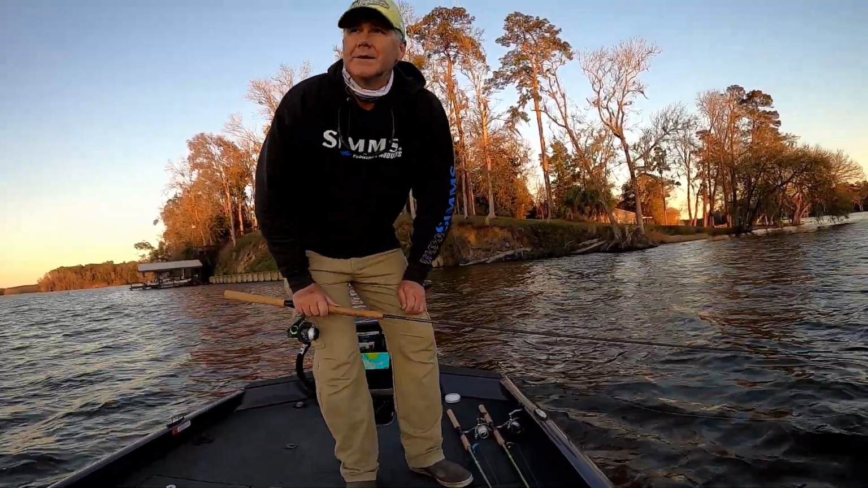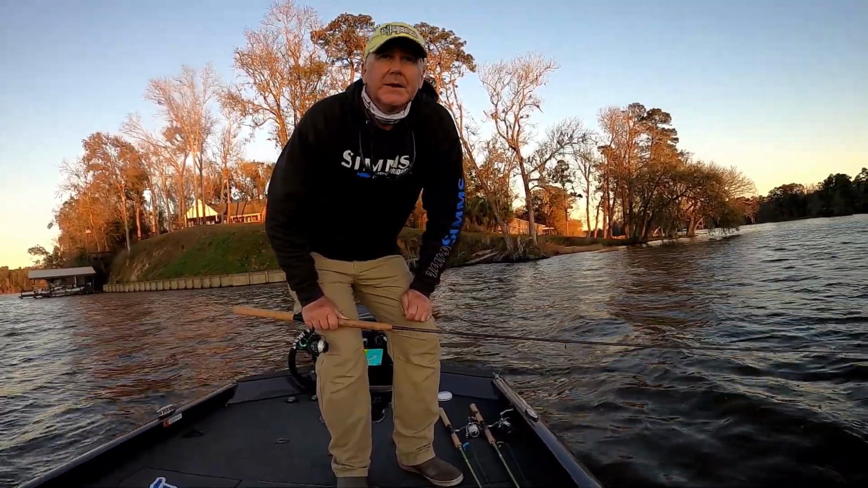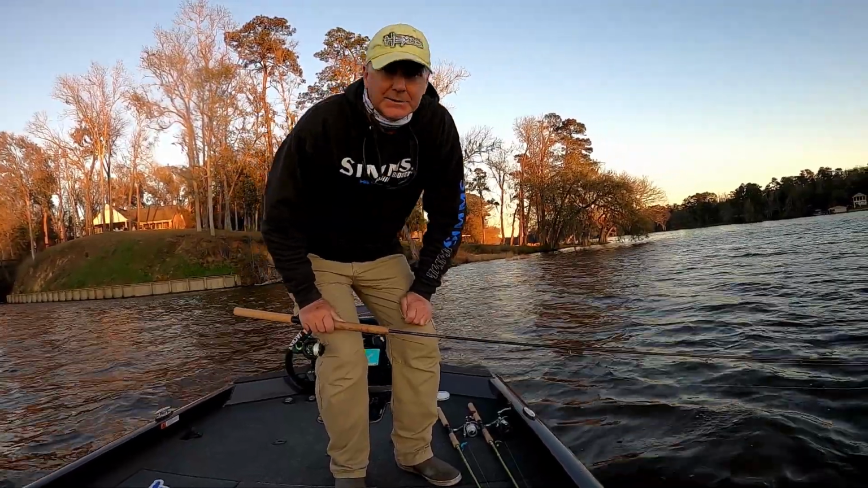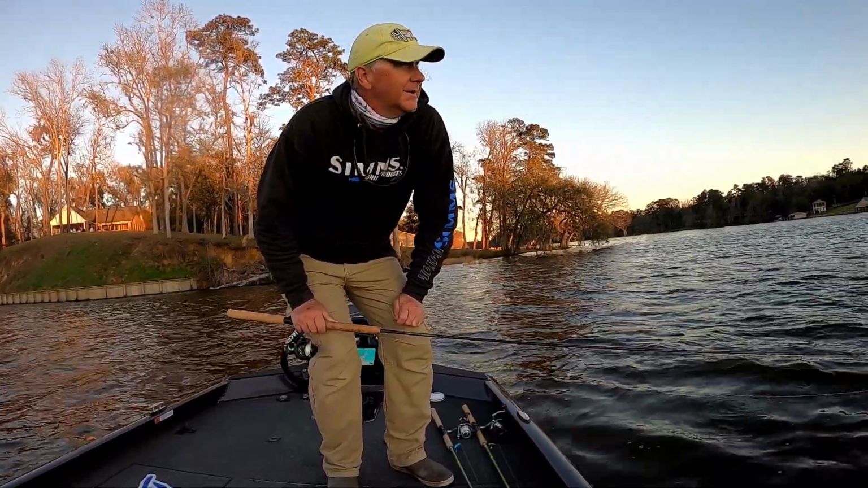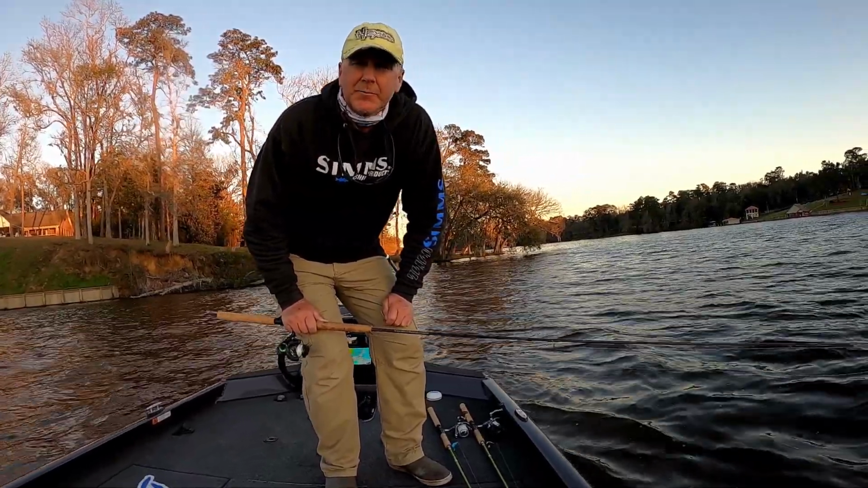Morning, guys. Sun setting. Right here at dark, the wind finally slacked off just enough I was able to get out to the edge of the creek channel right here next to shore where it goes into this cove, and sure enough we caught some fish. I wish I could have got more on camera for you.